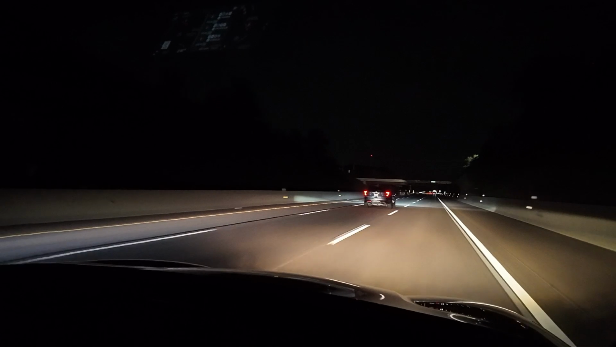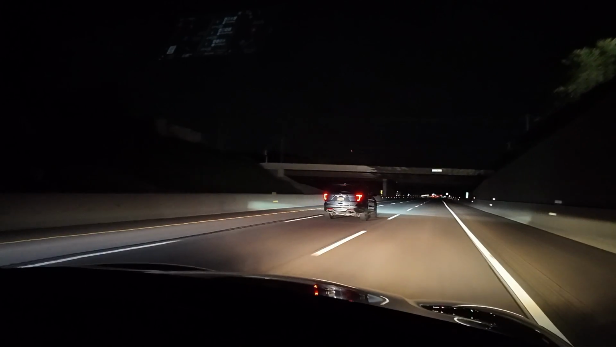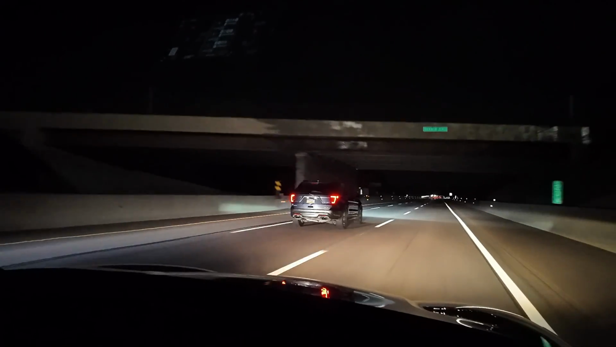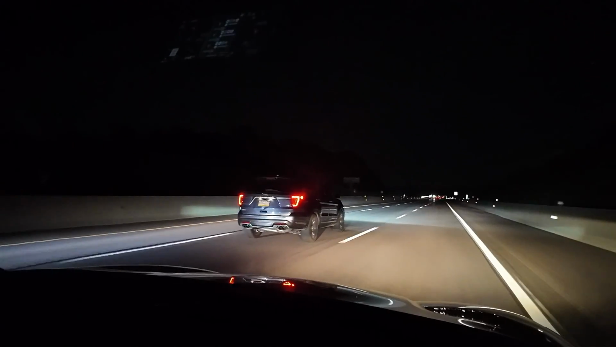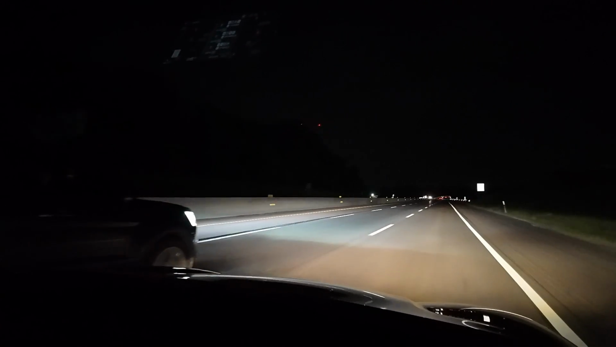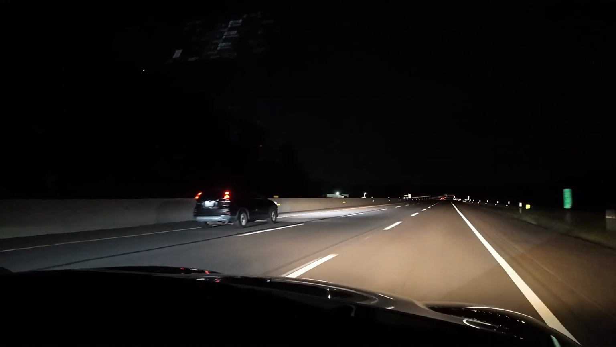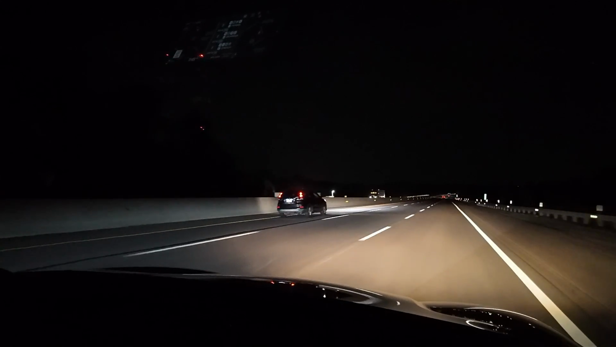We got an underpass here. I wonder why they tell you the name of the road if you can't go on it. DeKalb Pike. I wonder who DeKalb was. Oh well.